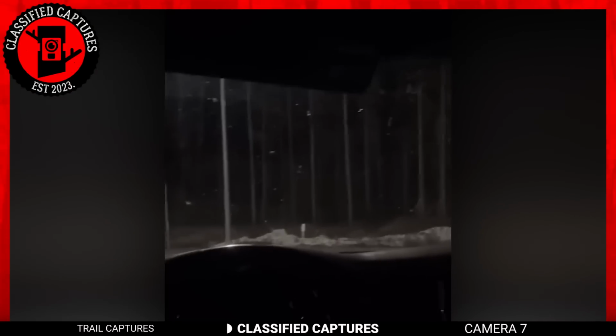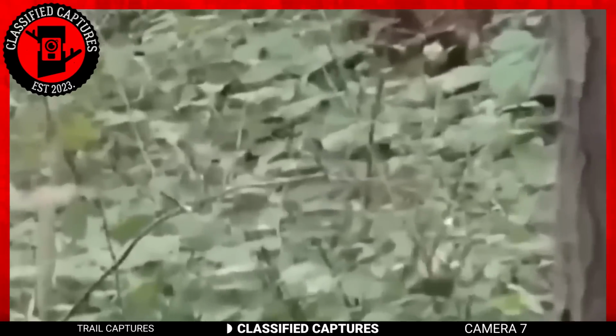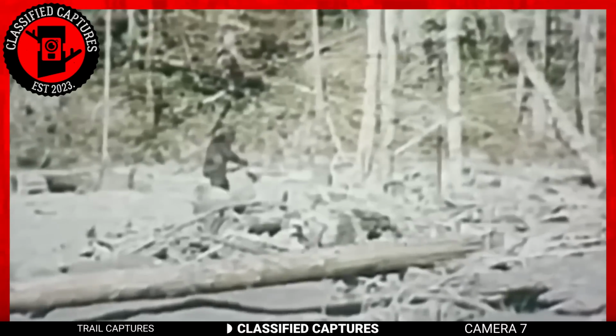Does this bring to mind anything or anyone at all? Bigfoot. If you thought of any other creature, it's worth noting that Bigfoot is the most commonly associated creature with these sightings and sounds. It's suspected that Bigfoot roams these woods.